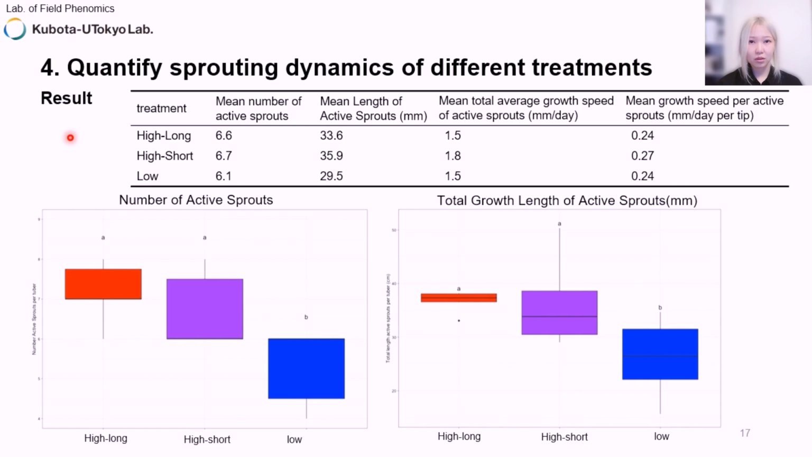And these are the results of active sprouts for these three treatment groups. We can calculate much information that we care about, like the number of active sprouts, length of active sprouts, total average growth speed of active sprouts, even the growth speed per active sprout. And the number of active sprouts in the high-long and high-short groups, both under the high temperature treatment, is significantly greater than in the low temperature group.